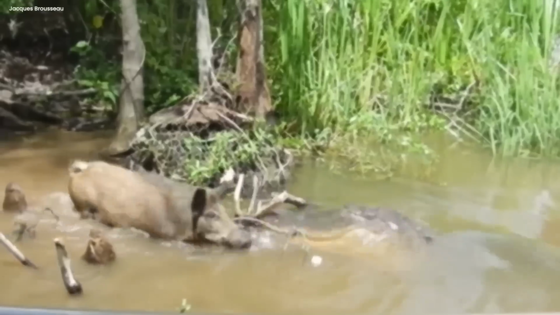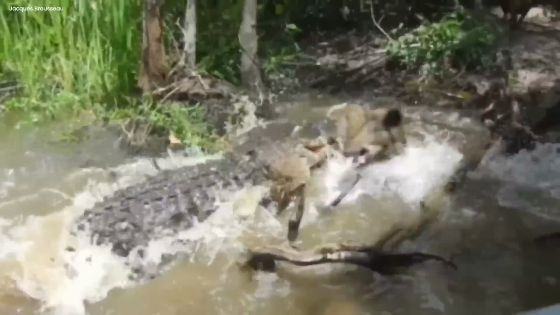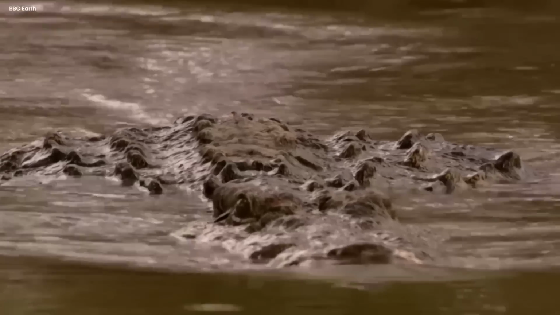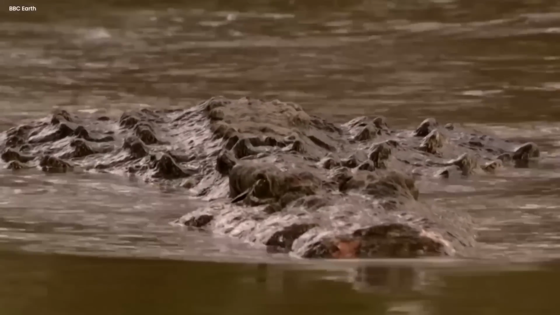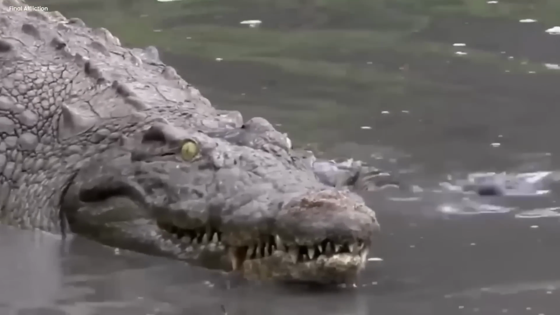As darkness fell over the river, this malevolent alligator cast an ominous shadow over the land, spreading fear with its unmatched power. A chilling tale of an unholy ruler in the heart of India's wilderness, where the line between predator and legend blurred, leaving a haunting legacy in its wake.